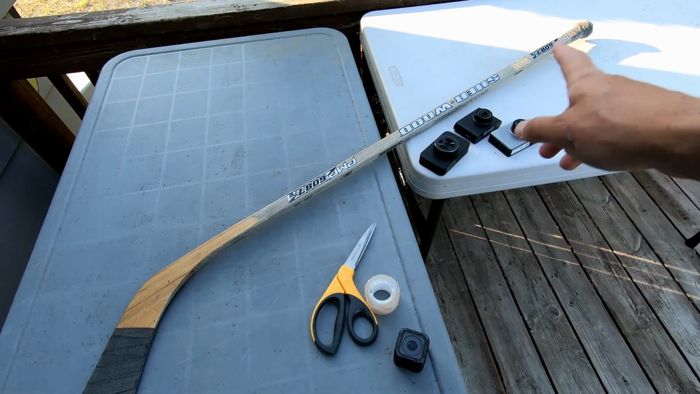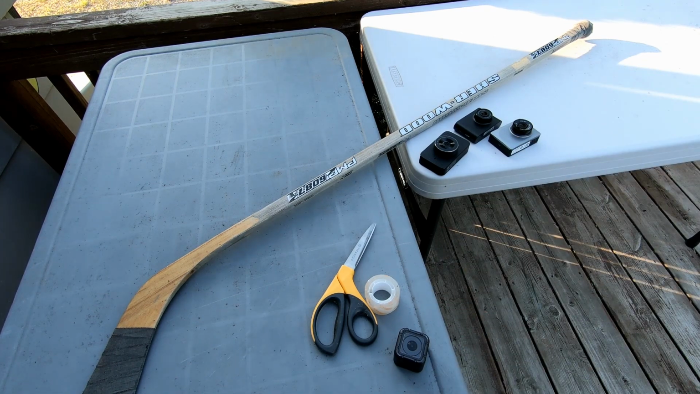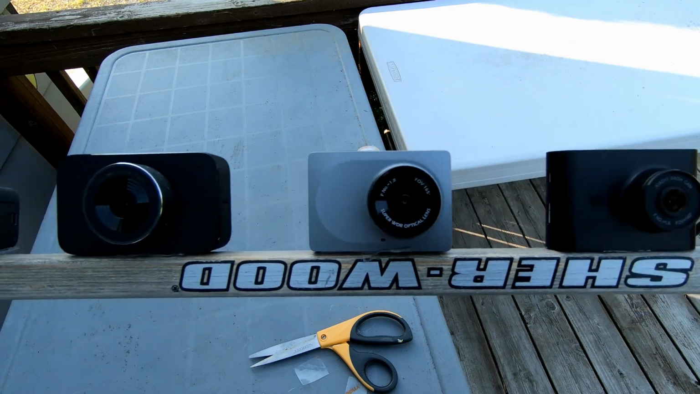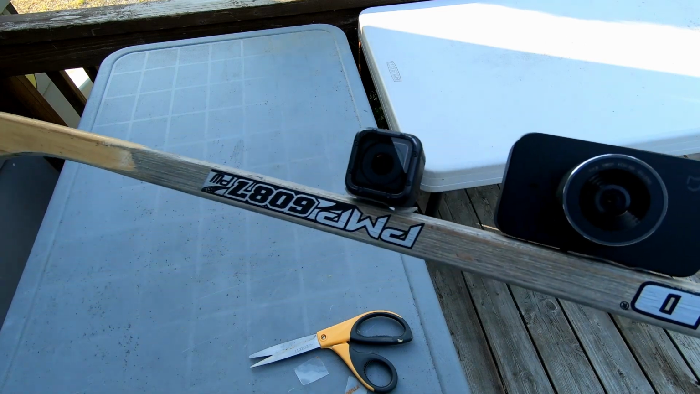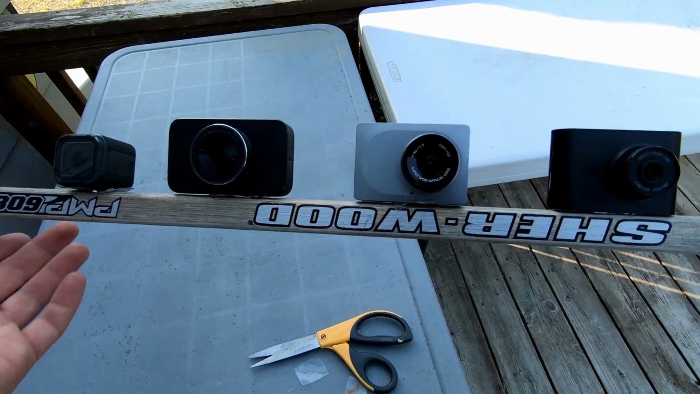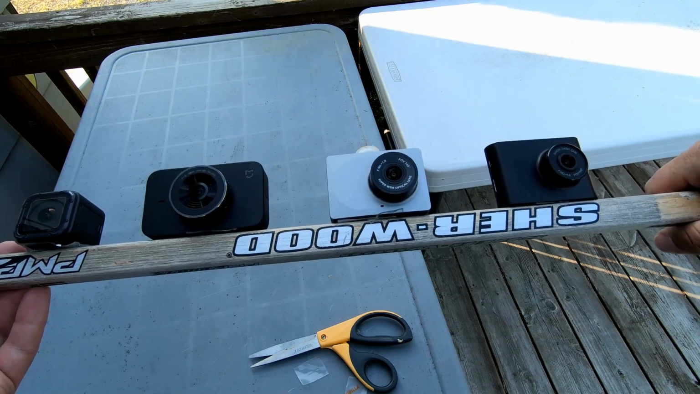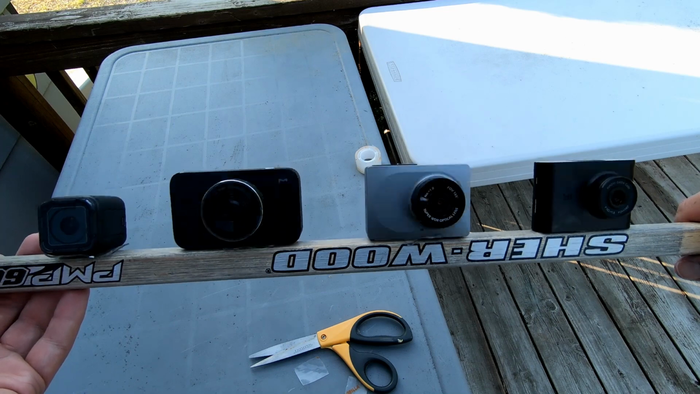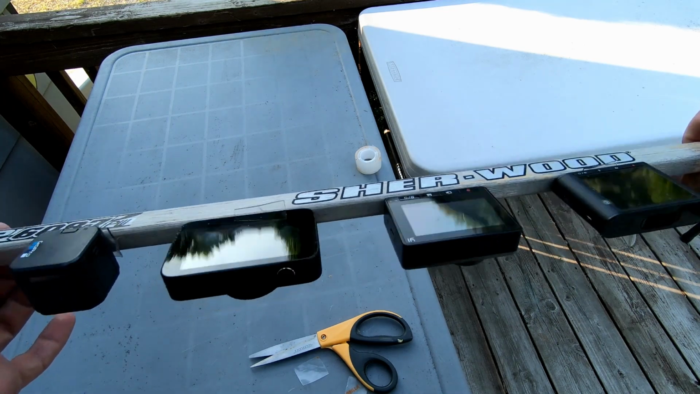So yeah, I'm going to mount these to the hockey stick and take a couple of different scenery shots, and we'll see how it all looks. Okay, so now that I've got all the cameras mounted to the hockey stick, I am going to rig up probably a battery pack so that I can turn them all on at the same time and take some scenery shots.